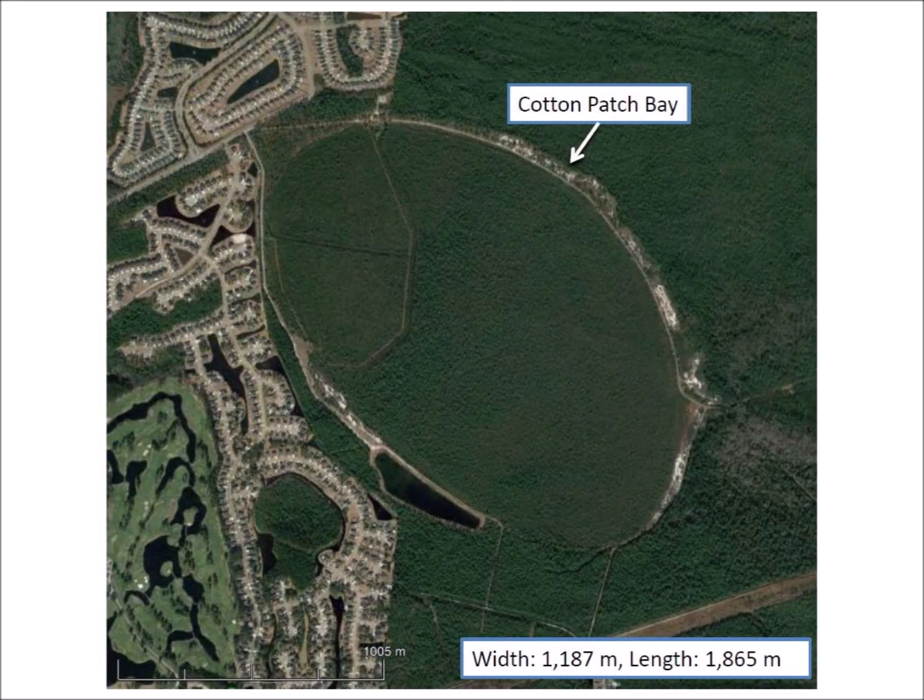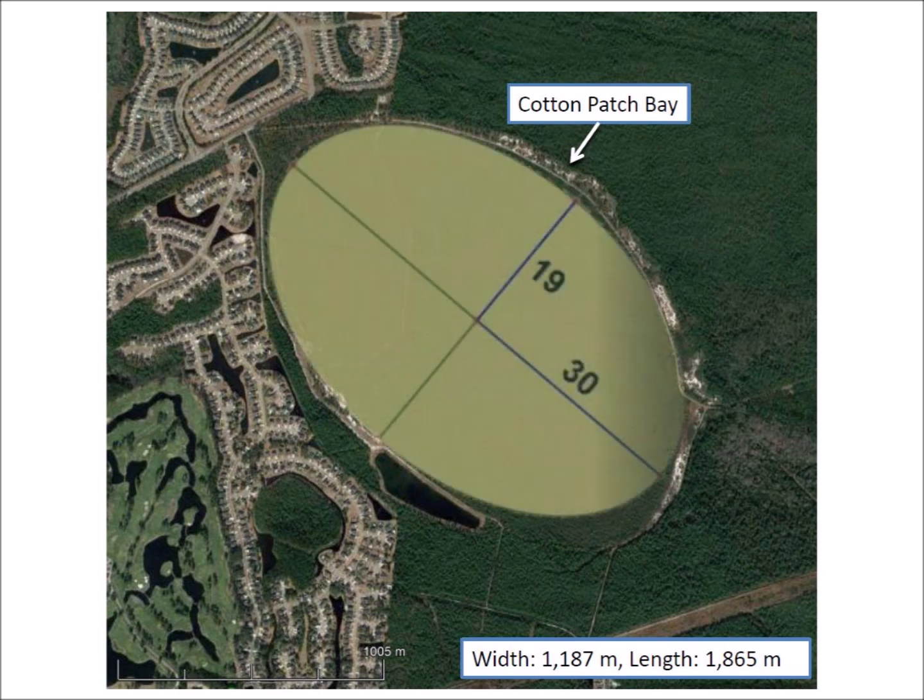Cotton Patch Bay has a width of 1,187 meters and a length of 1,865 meters. Most large, well-preserved bays have a mathematically elliptical geometry. The elliptical geometry can be confirmed by overlaying a bay with an ellipse that has the same width-to-length ratio as the bay. The sandy rims are outside the elliptical area.